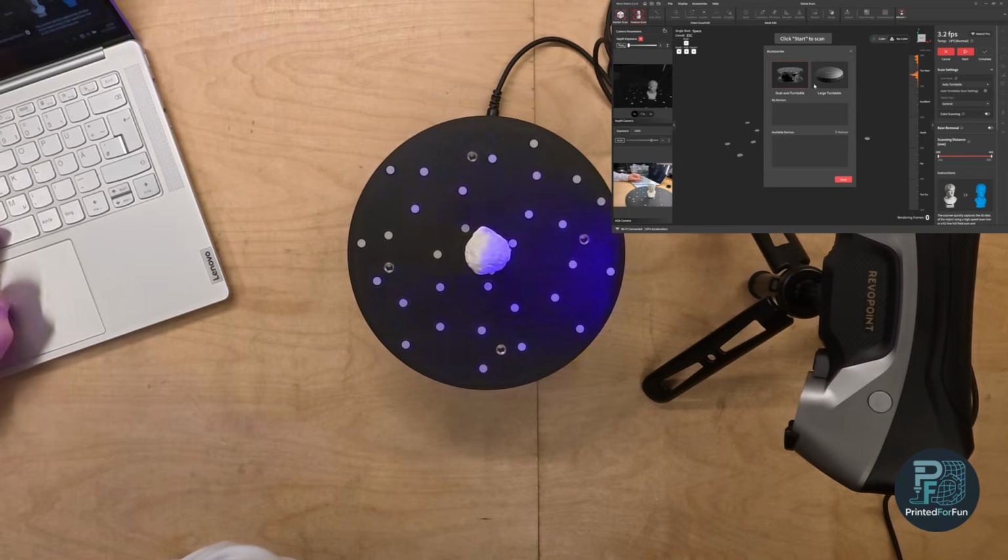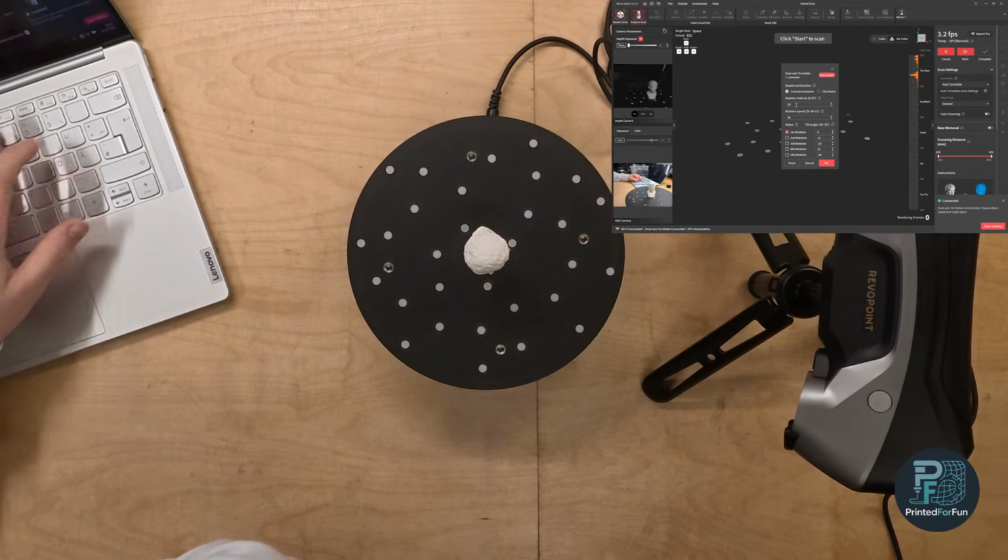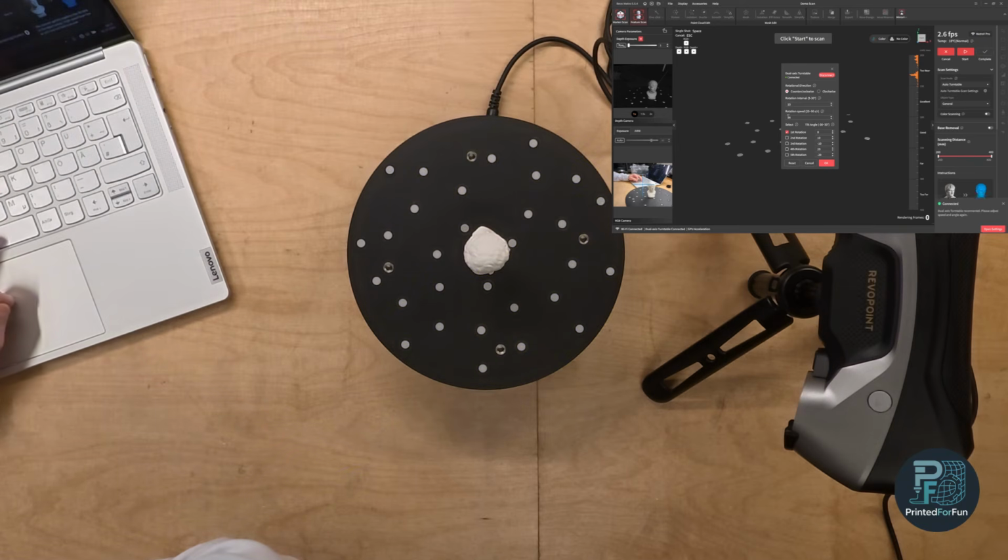The turntable itself is a Bluetooth device, so that's quite nice. You don't need to plug any USB cable into your notebook. Now it's connected. And I only want one rotation, and we will use a scanning interval of 15 degrees.